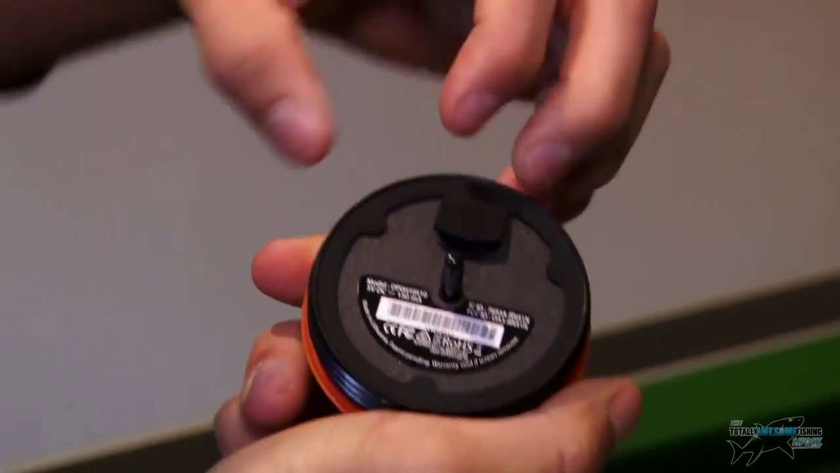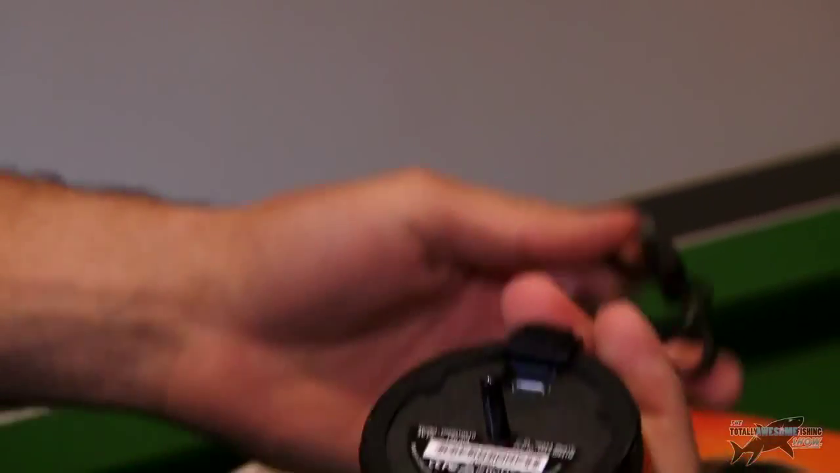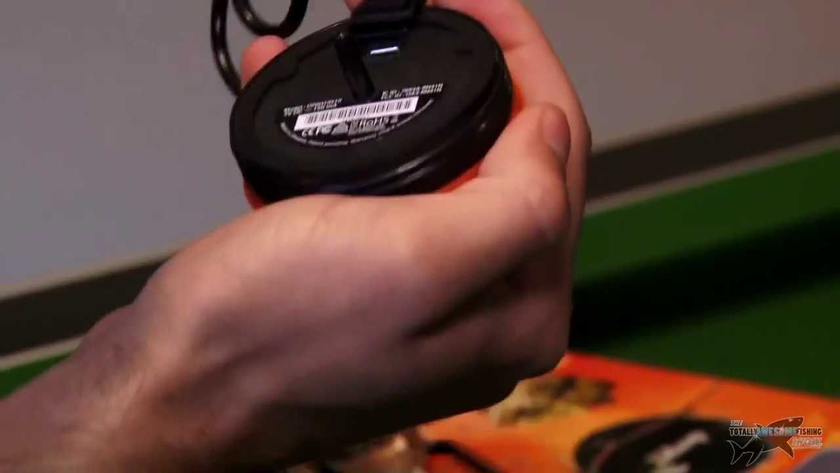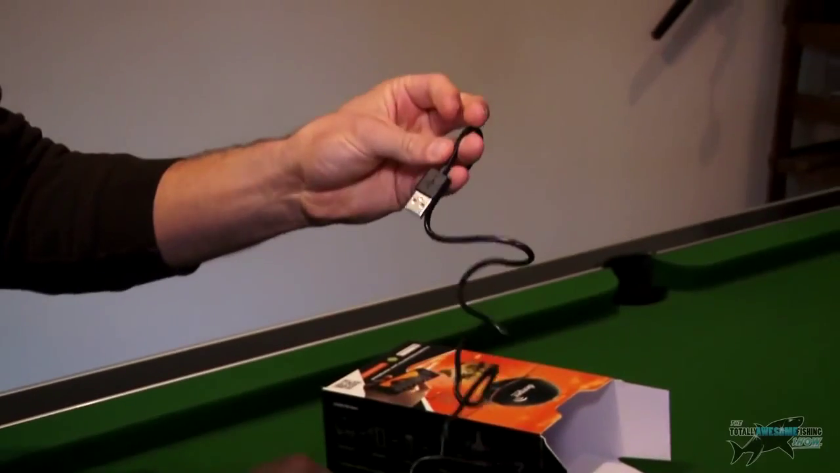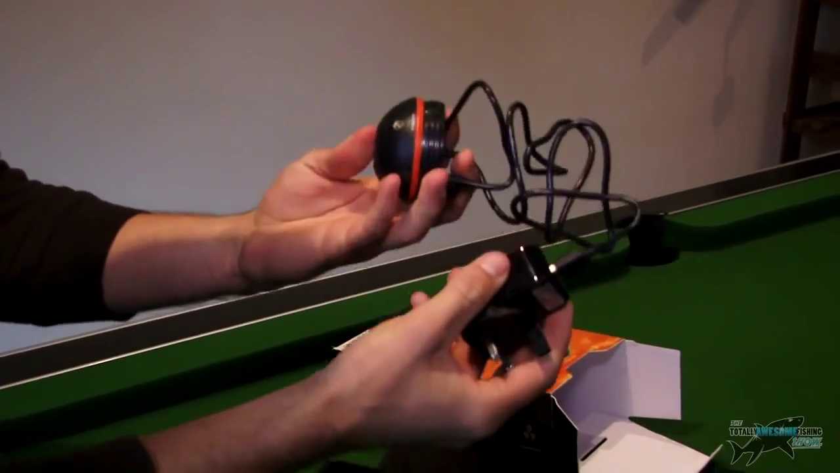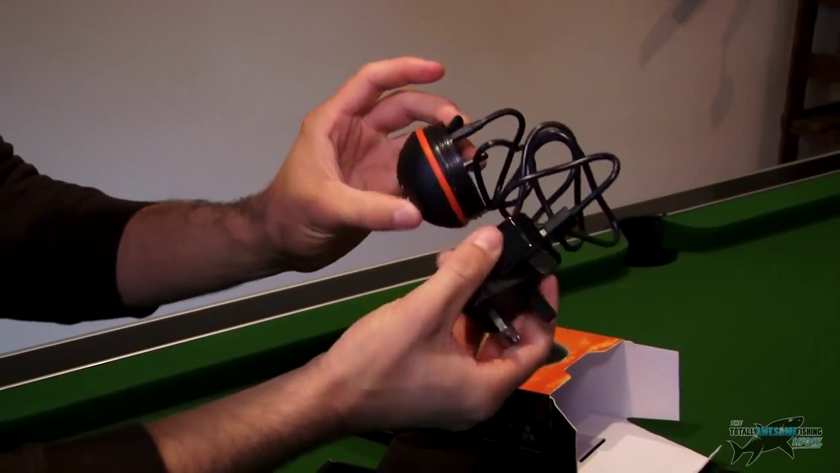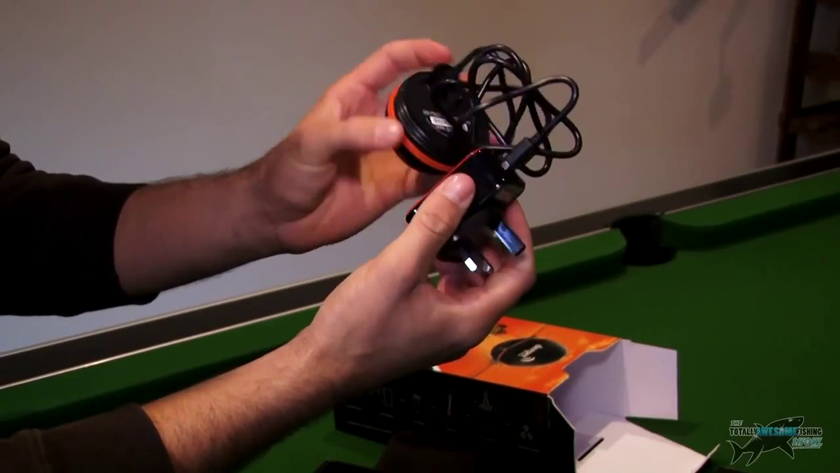And there I can see is a mini USB port, which I guess is where you plug it in to charge. Now I think it's important you make sure it's fully charged to begin with. There you go, that plugs in like that, and this end plugs into the charger at the top up here. So I guess you fully charge it before you go out, especially if you're fishing. You want a fully charged battery.